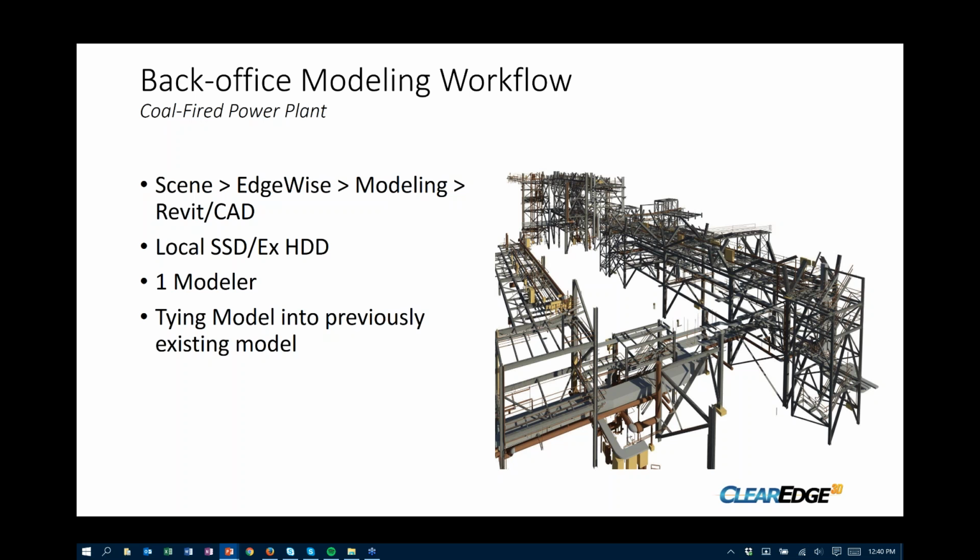We do any additional modeling in some other software that we use to cover anything that Edgewise isn't ready to handle. And from there we go into our Revit and CAD models. We utilize local SSDs for speed and performance, and external hard drives to transfer files around.